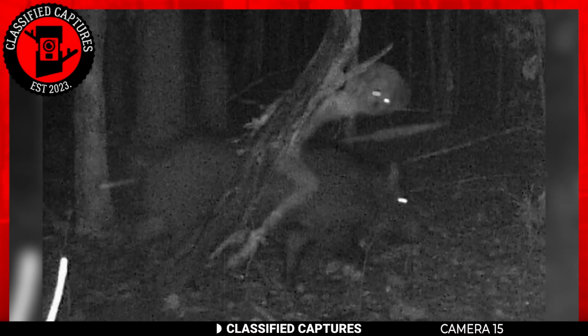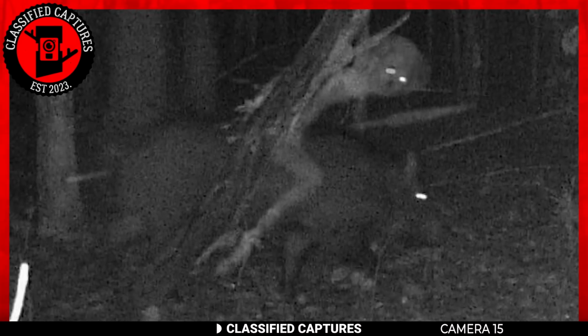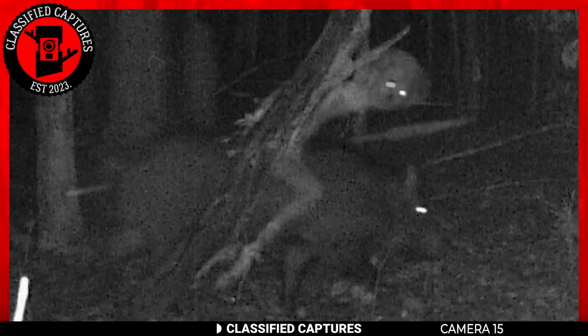Believe me when I say I've seen things, but never have I seen nor thought of seeing what I'm about to show you. And yes, that's a weird-looking creature on top of a wild boar. It actually seems to be riding it. Look at the image. You can't help but wonder what creature you're looking at.